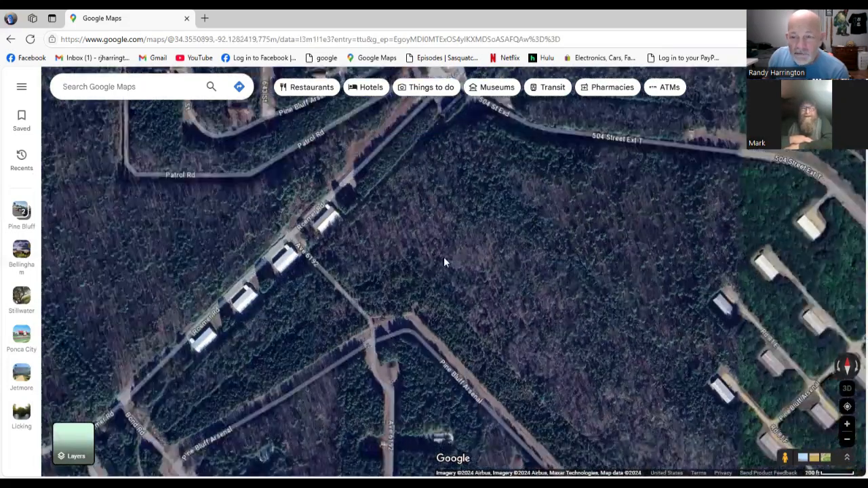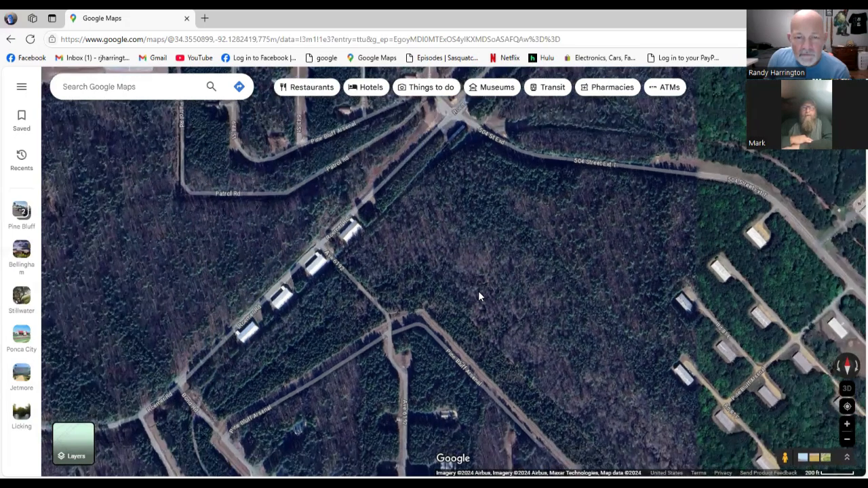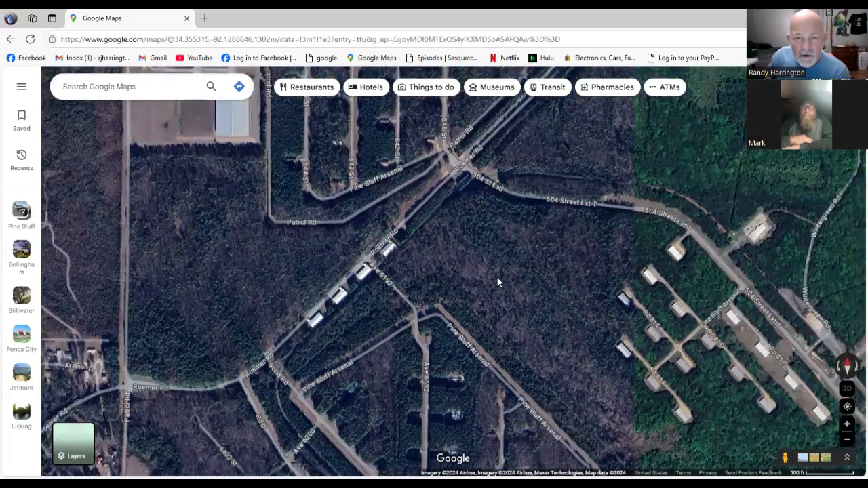Even though you sent me a small written report of what you had, I'd like to hear it. First give me your full name, your rank and your years of deployment. My name's Mark Whalen. I was in the Oklahoma Army National Guard, and this deployment was May 2003 to 2004. All right, give us the lowdown. I'm excited about this one.